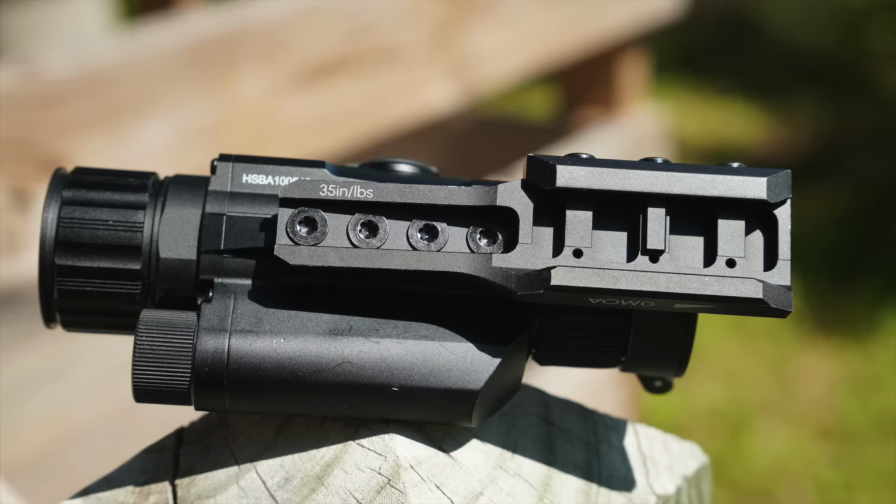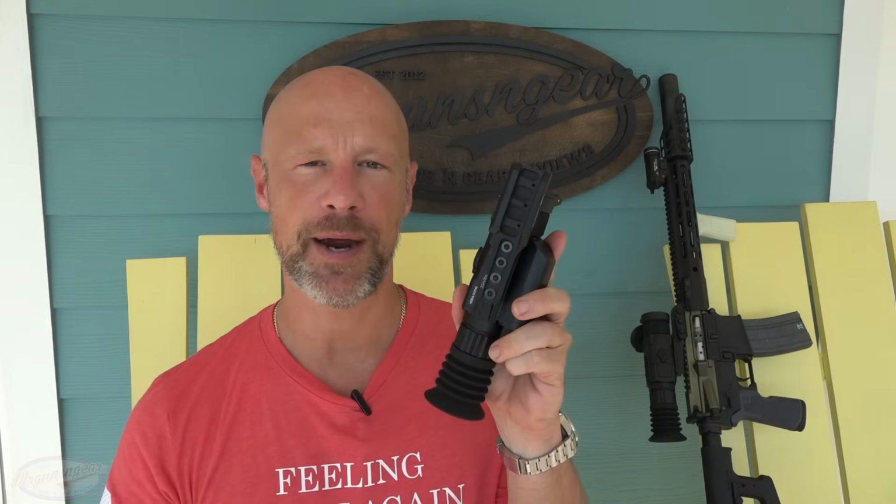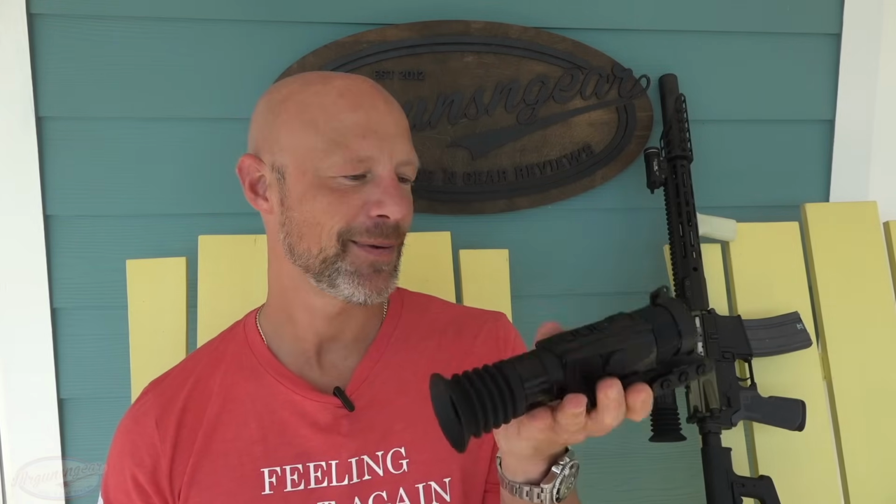Additionally, one thing I didn't mention is that the mount here comes with 4 different screws. However, one thing I discovered is that it works with your traditional 3-power magnifier mount. So if you have an EOTech G33, or I tried this with my Trijicon 3X magnifier, it works perfectly fine on there. You can actually use it as a flip-to-side function if you want to do that when you're using it in clip-on mode. That's a pretty cool feature, and I don't know if that was planned, but that is a nice feature to this optic.